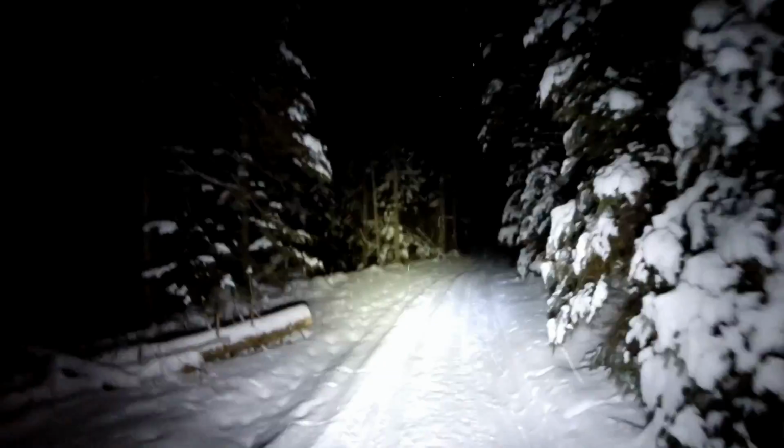To here, snowmobile trail. Yeah, strangely, the snowmobile trail hasn't hardened yet, and it's a real slog. Tire breaks through. And I got so much ice built up on my eyelashes right now, I'm having trouble seeing.